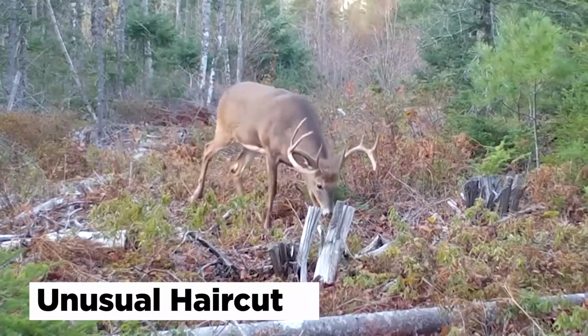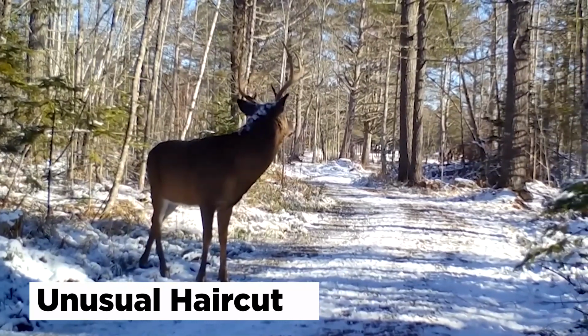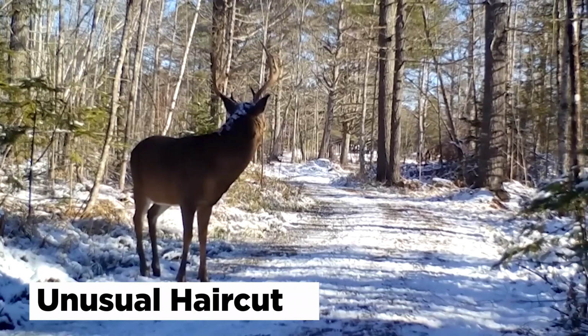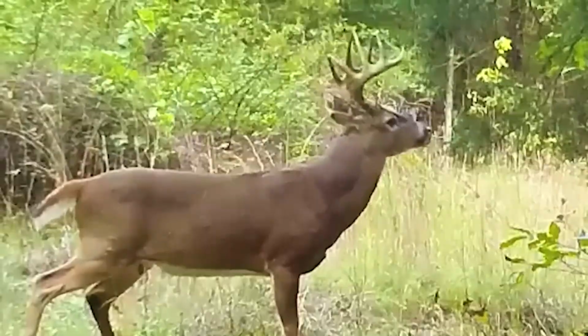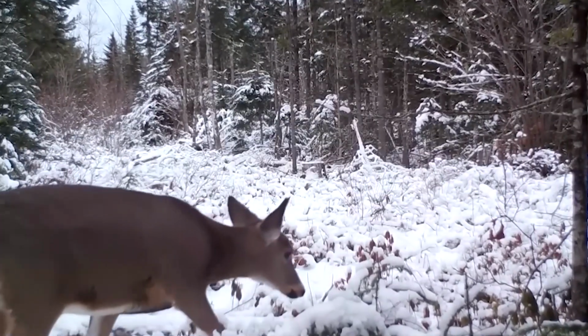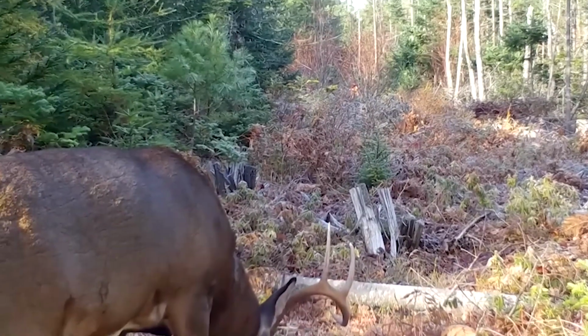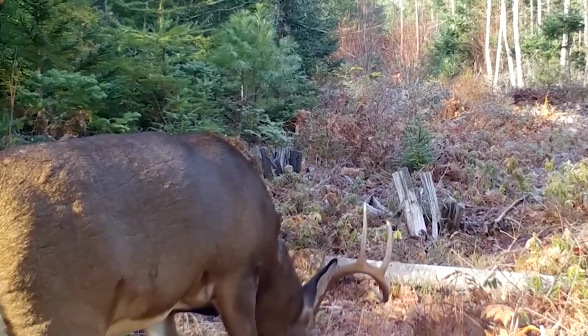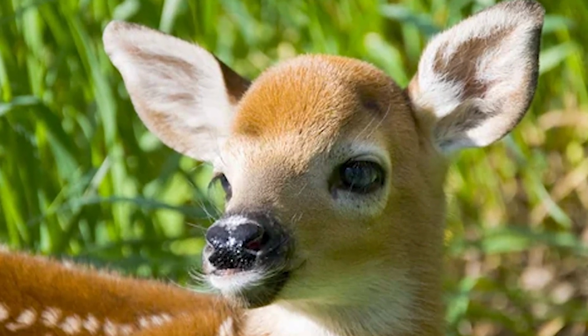Unusual haircut. There's no questioning the fact that the iconic white-tailed deer of North America are some of the world's most recognized and beloved of all deer species, with their flighty nature and sweet appearance. They fascinate and intrigue us, and we love catching stolen glimpses into their weird, solitary world. They are the smallest and most widespread deer species in the Americas, and the species even found international fame with its most iconic member ever, Bambi.